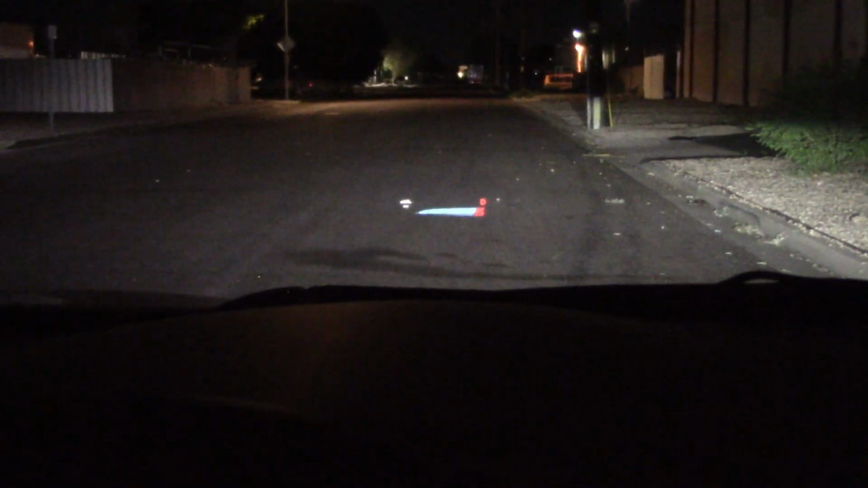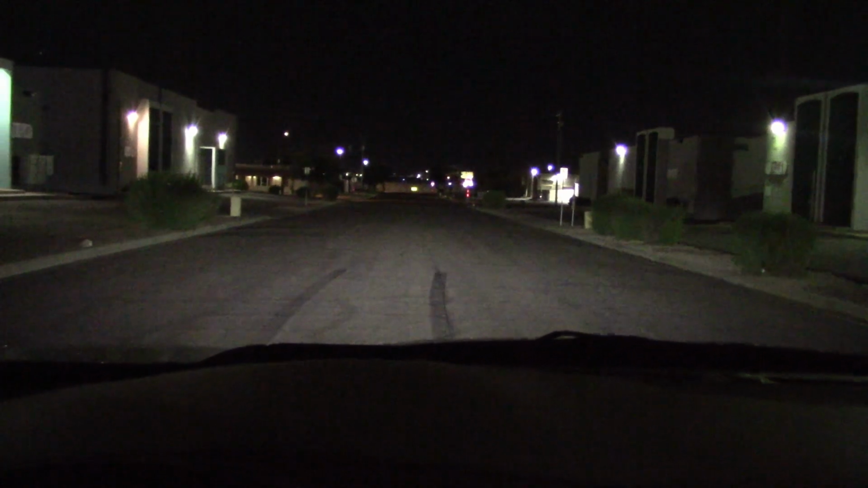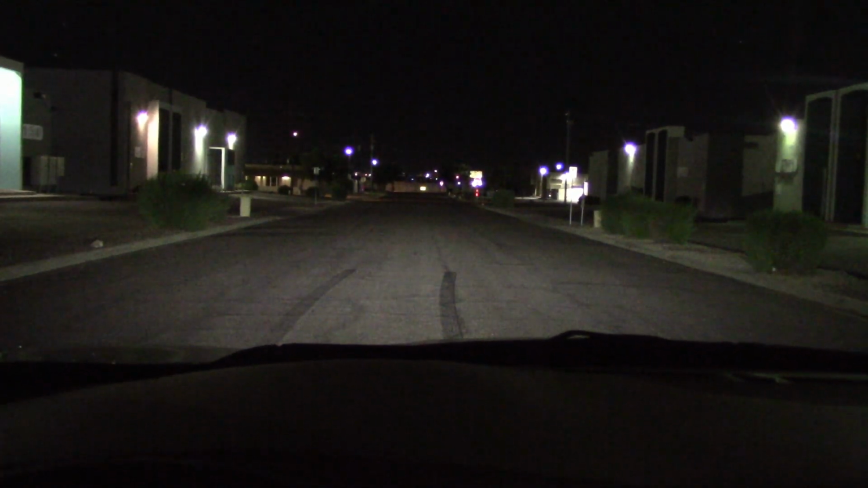Okay, first of all, we have the heads-up display being activated. I found out how to turn it on. It wasn't that hard. And below here we have the thermal imager. I can see in the dark through fog, smog, smoke, and rain. Might be raining later on. We can see how it works. Okay, here's what the street looks like from our eyeball. And here's what it looks like on the thermal imager.